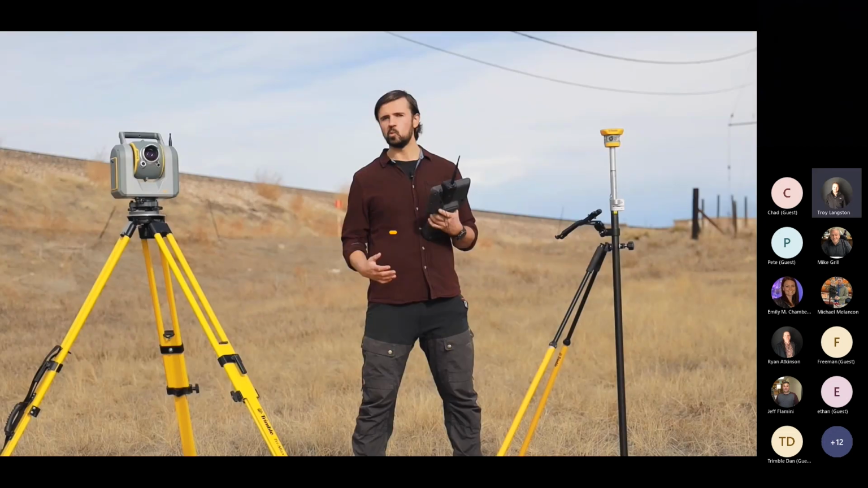So I'll try once more playing the video and let's see if this works. But essentially, in this video, Riley is going to be highlighting the scanning capability of the SX12, as well as having your scans automatically georeferenced to your total station.